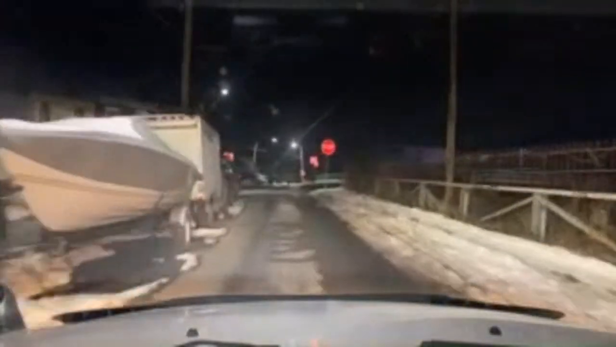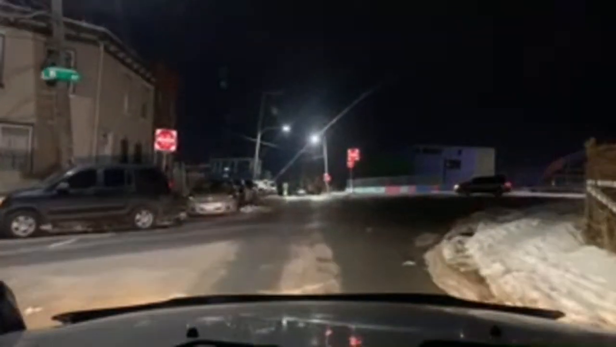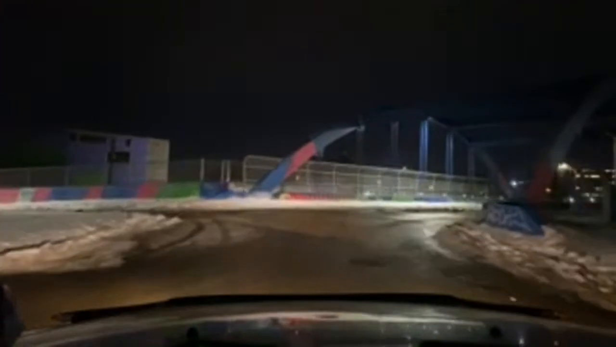We're passing Kip Street, 2800 block of Kip. We're on B and Tusculum. This little bridge on my right-hand side, they did a running scene here. I'm gonna have to pass it real quick so y'all can see it. This little bridge right here, boom.